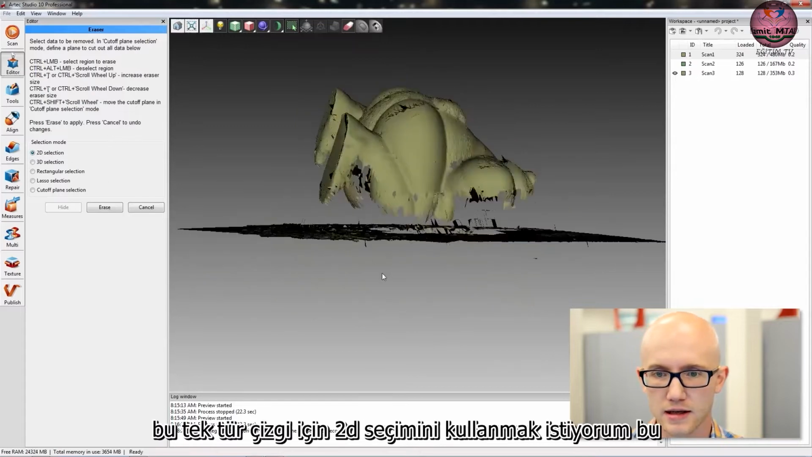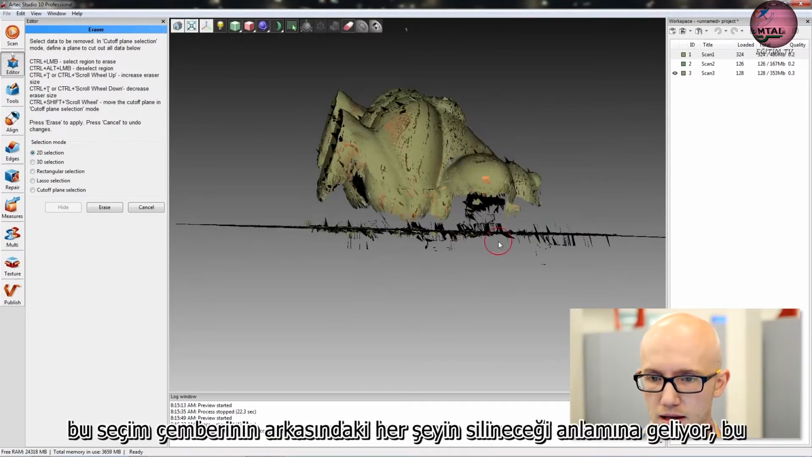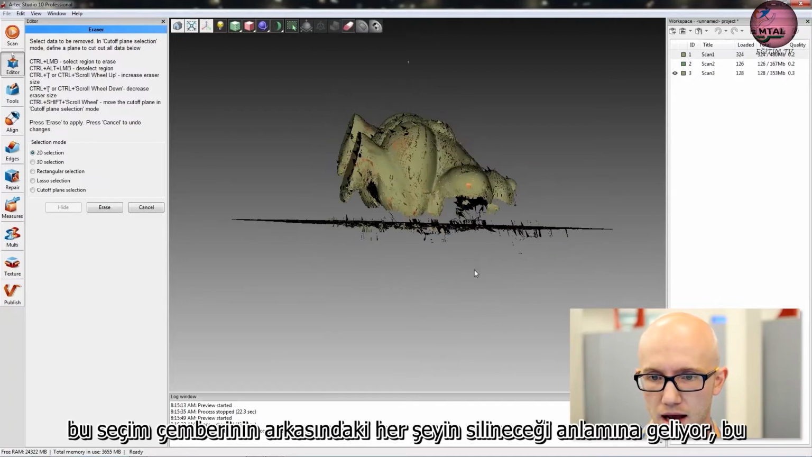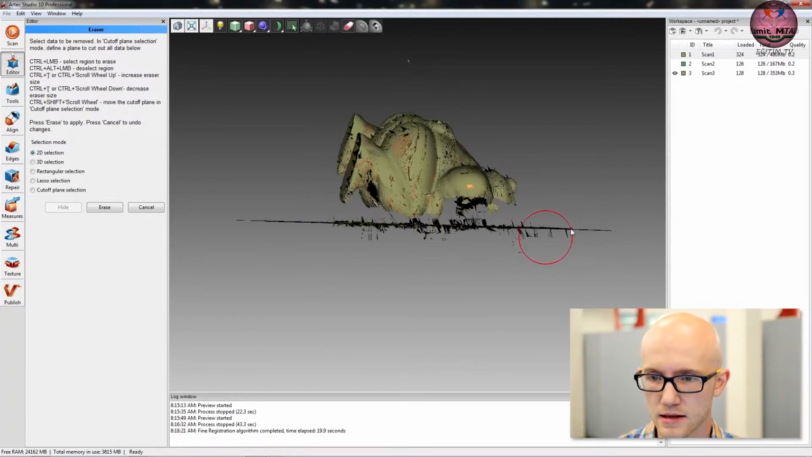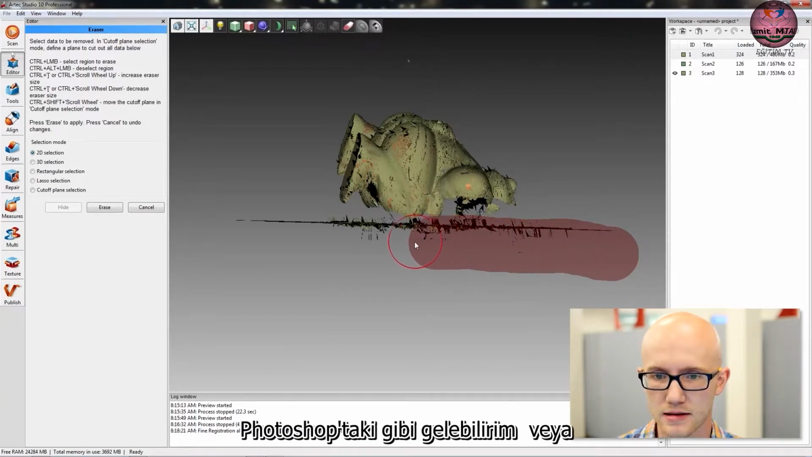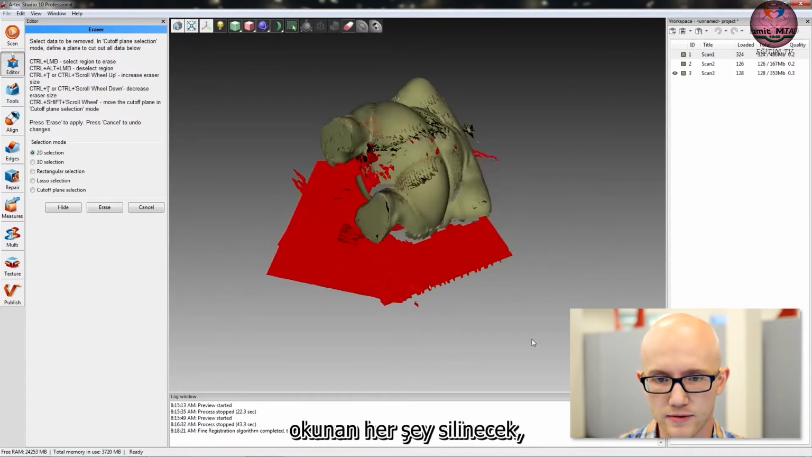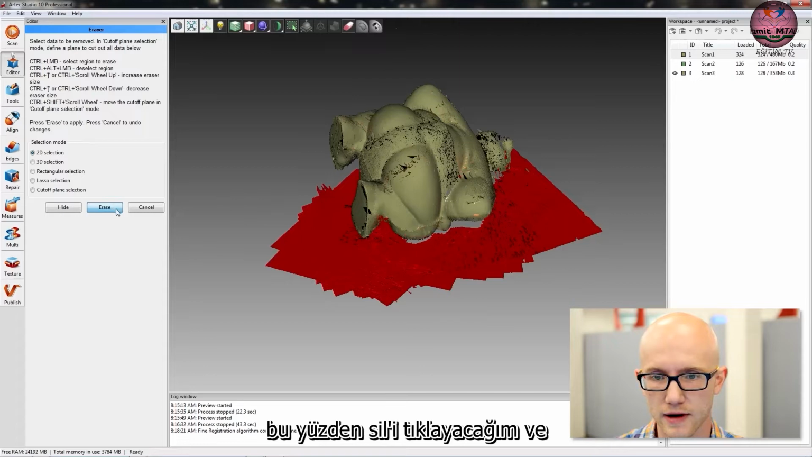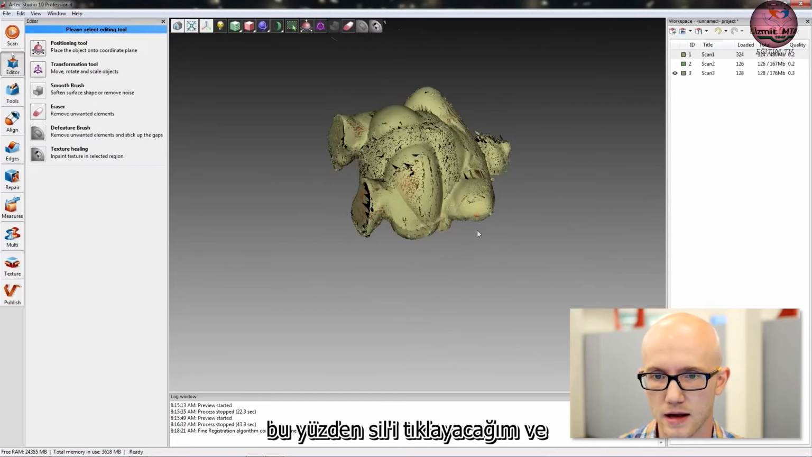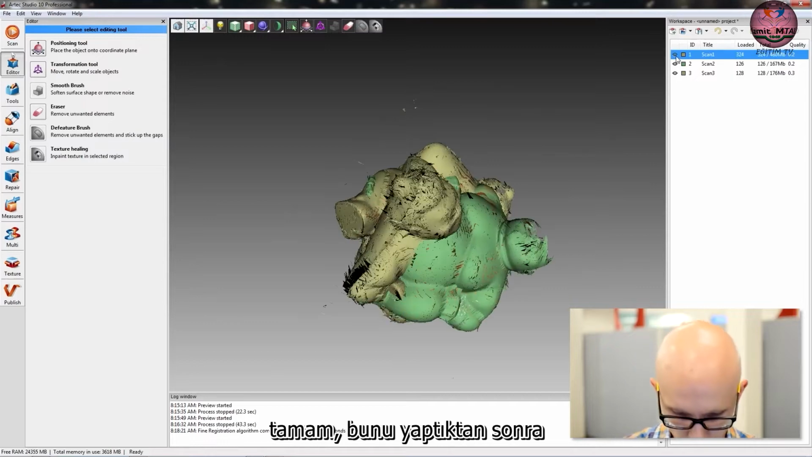Scan 3, if I come back into Eraser, there's also a couple other options here. I'm going to use the 2D selection for this one and kind of line this up sideways. 2D means that everything behind this selection circle is going to be erased. So I can just come in here just like this, kind of like in Photoshop or some other image editing program, and everything that's red is going to be erased. So I'll click Erase. And we're done with that. Easy enough.